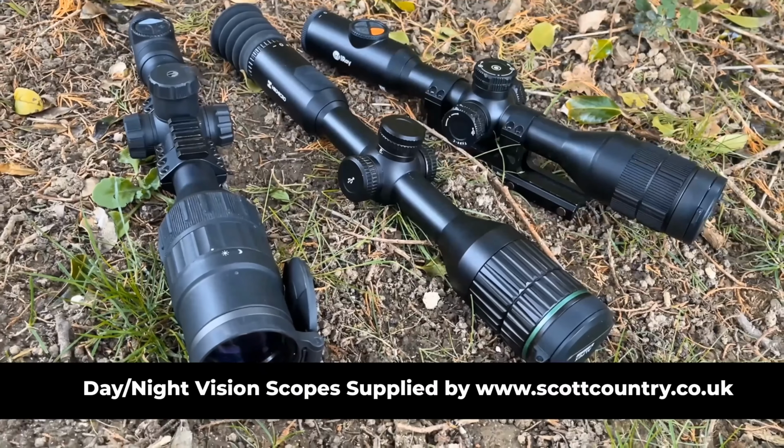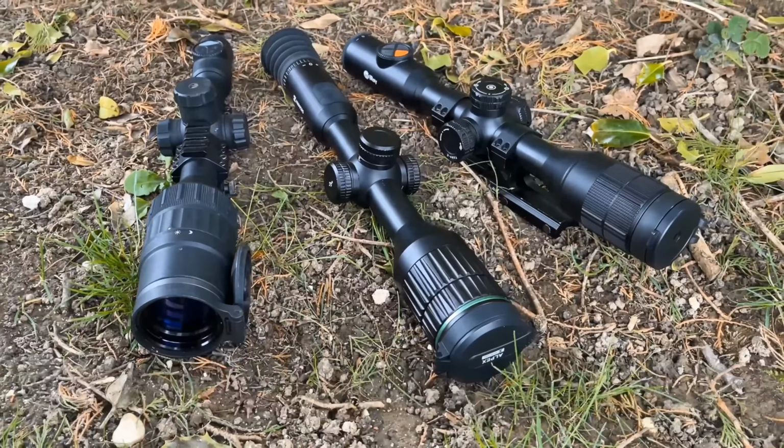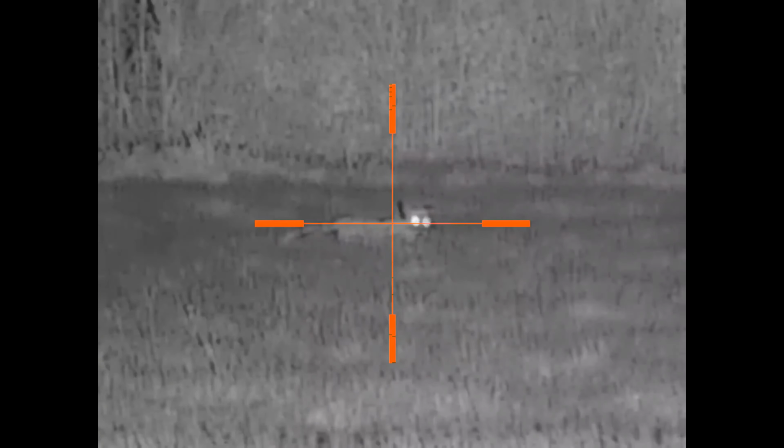In this video, I'm going to be having a look at three scopes which are similarly priced and similar in terms of performance. I'm going to have a look at the Pulsar C50, the Infiray TD50L, and also the HIC Micro Alpex. All three of these scopes are true night-day optics with a colour day screen and a black and white night vision screen. Each of them has a 30mm tube.